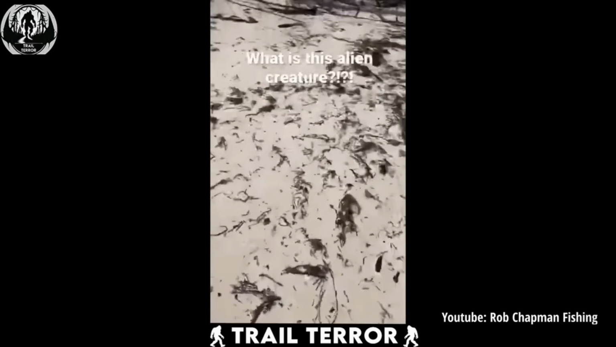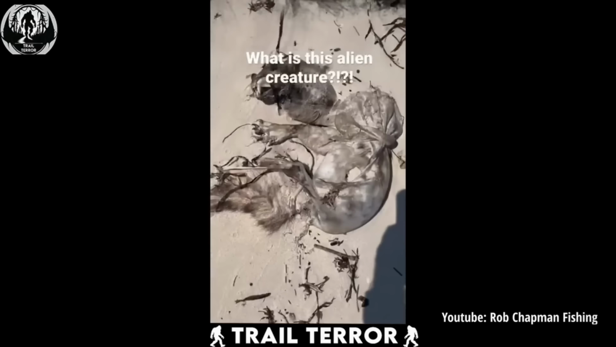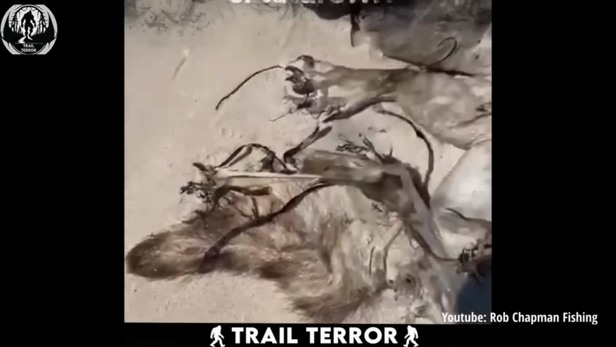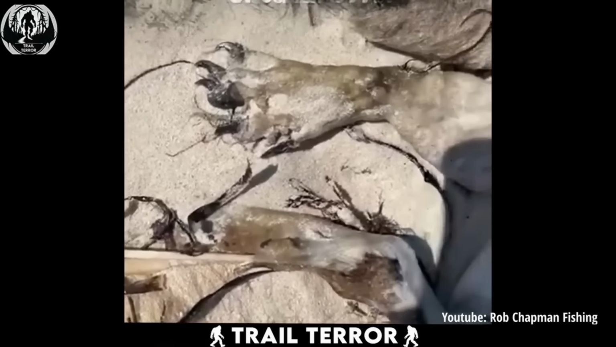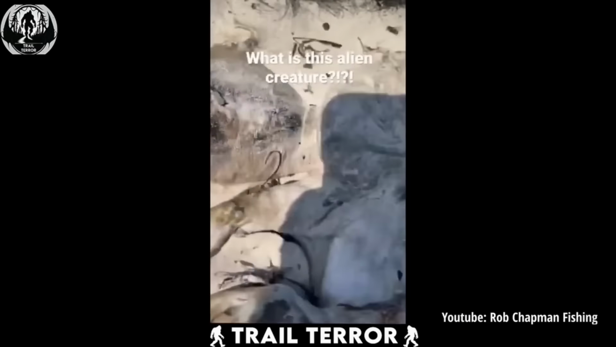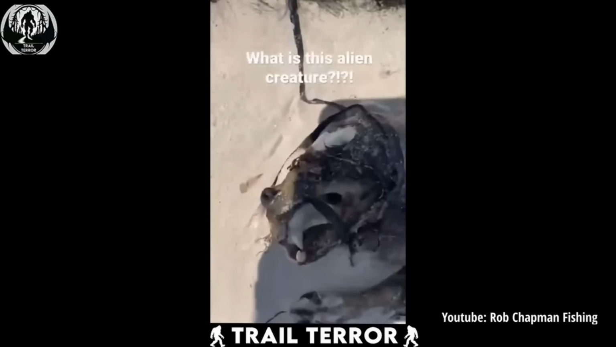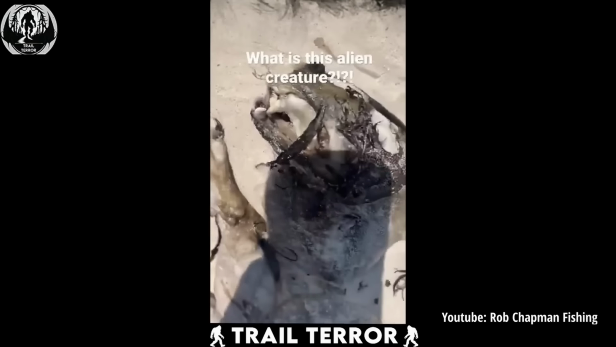The creature seen in the footage is undeniably bizarre, with features that seem almost otherworldly. It possesses a furry tail, paws with sharp nails, and a face that appears to be partly skin. Its overall shape and appearance are pretty confusing, leaving viewers to speculate about its origins and identity.